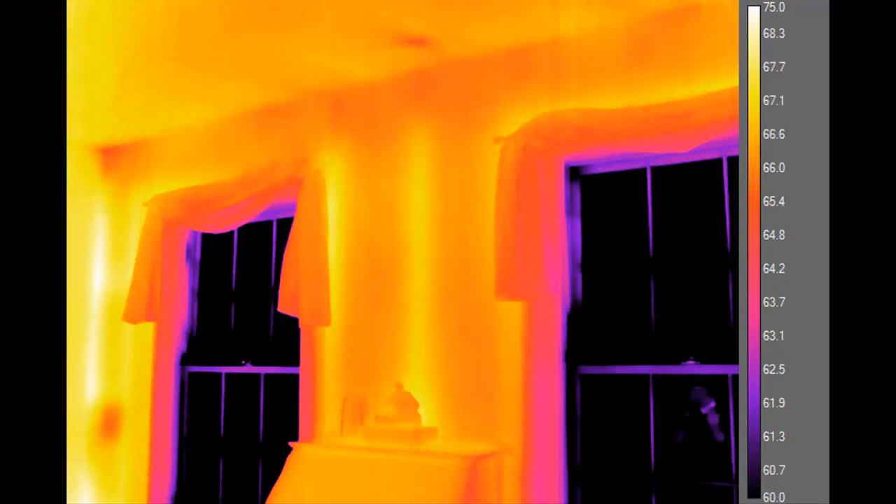Being that it's still colder outside, however, if one didn't consider the effects of the sun throughout the day, you run the risk of incorrectly saying the wall now appears to be uninsulated. So watch out for solar loading during your next building inspection.